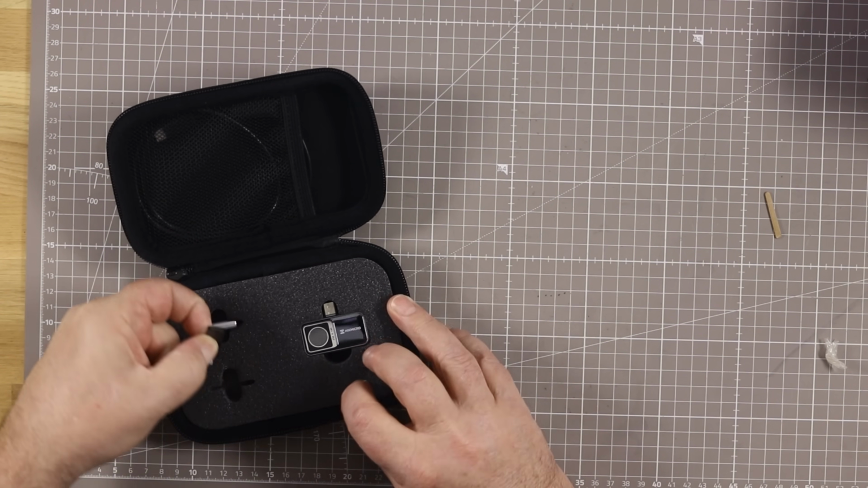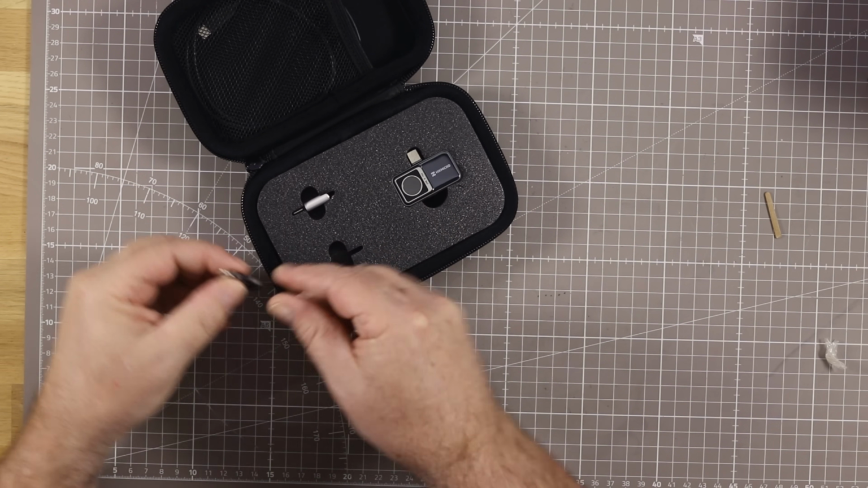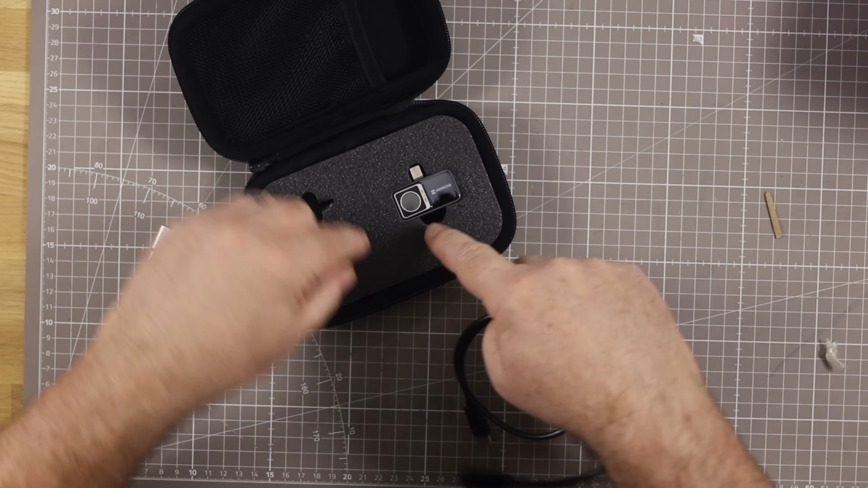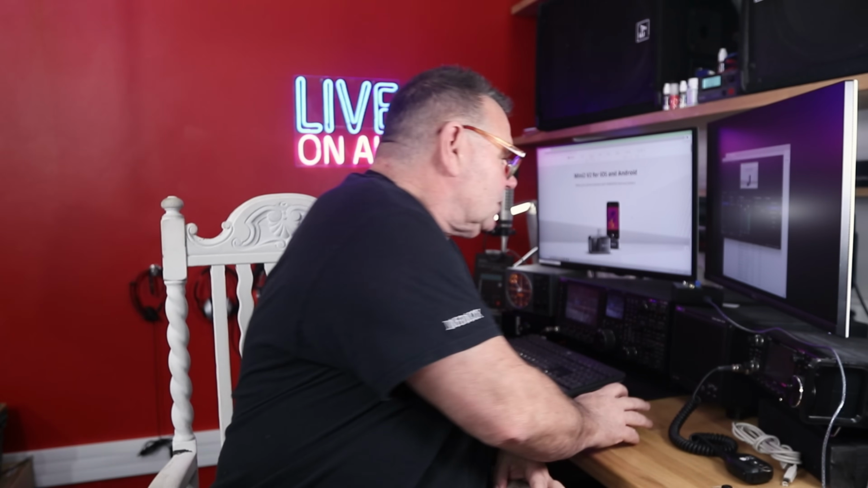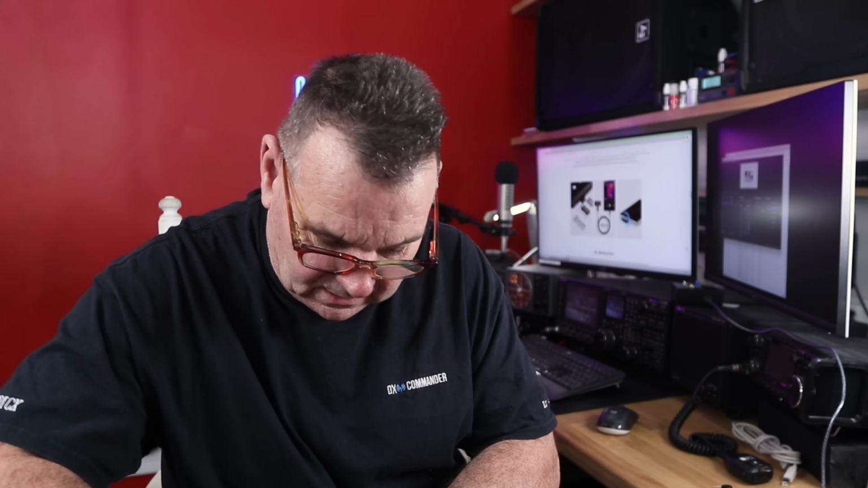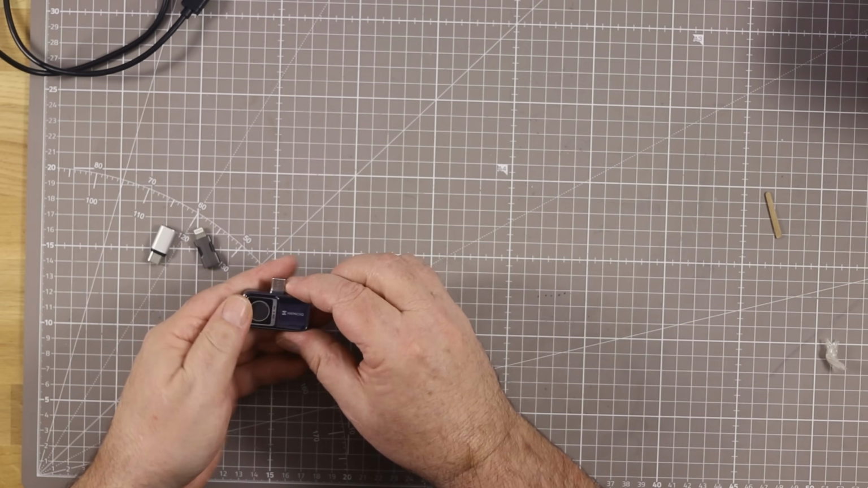So we get some little toys. That is like an extension for if you've got a deep case, if you know what I mean. Yeah, so that's fine. You can also take this and extend it. It's got a picture of it here. 60 centimetre, 2 foot, isn't it? I don't know why I was expecting it to be bigger. Oh, it's fantastic. Look at this.